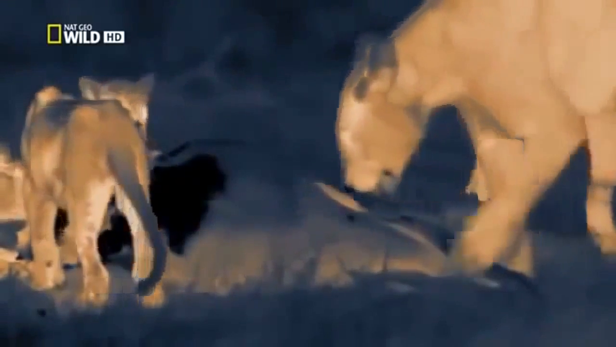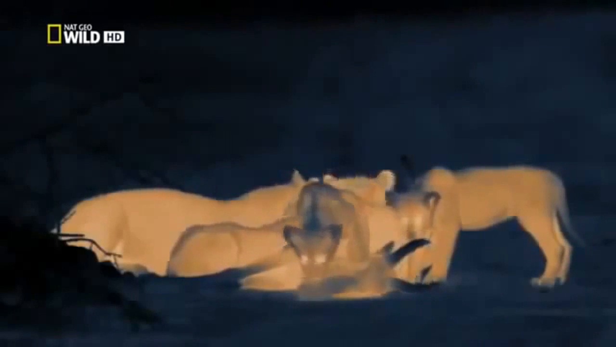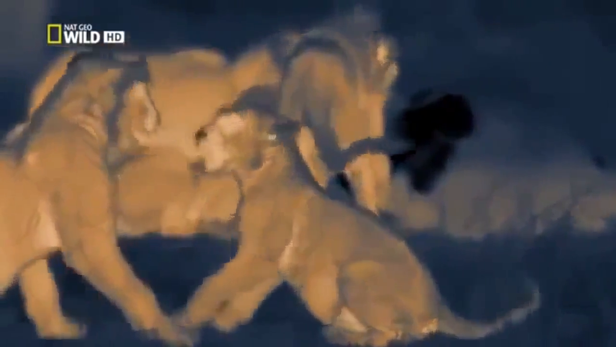The cubs gain an anatomy lesson. They smell, touch, and learn to recognize the topi. They can practice killing moves they'll need later in life. At this age, playing with their food is a valuable part of their education. It'll be a while yet before their mothers will let them near a hunt. In the meantime, they supplement their meat with some milk before bed.